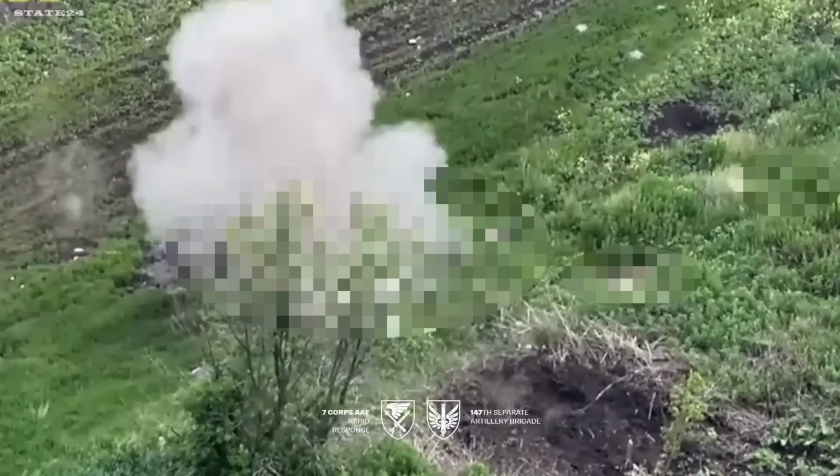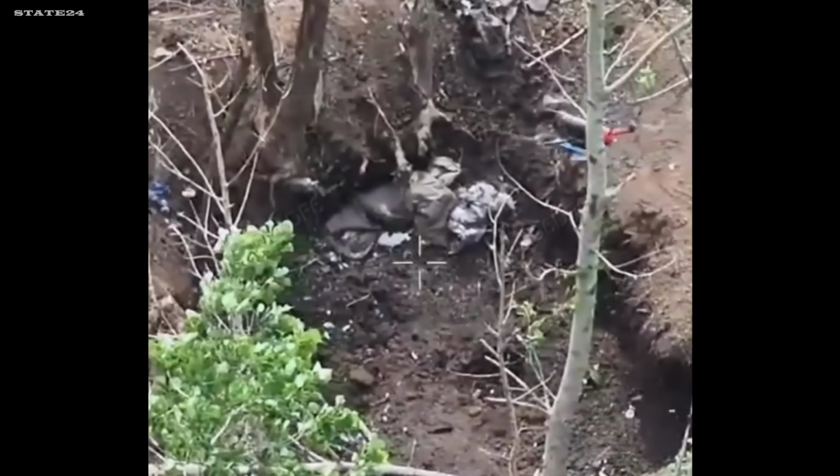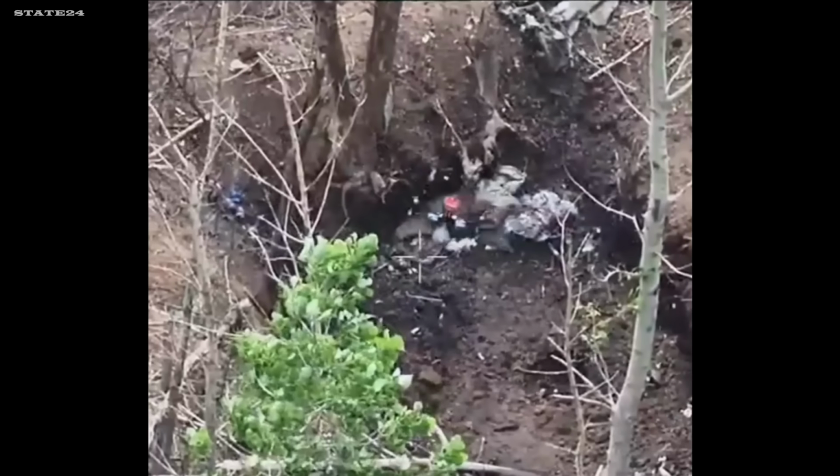It does nothing. The drone hits its target, a Russian soldier reinforcing his underground shelter, digging, building, trying to make it stronger. Ukrainian reconnaissance drones had already spotted him from above. After a short tracking period, an explosive FPV drone is sent in. Direct hit. The shelter collapses and he ends up buried under a pile of dirt.